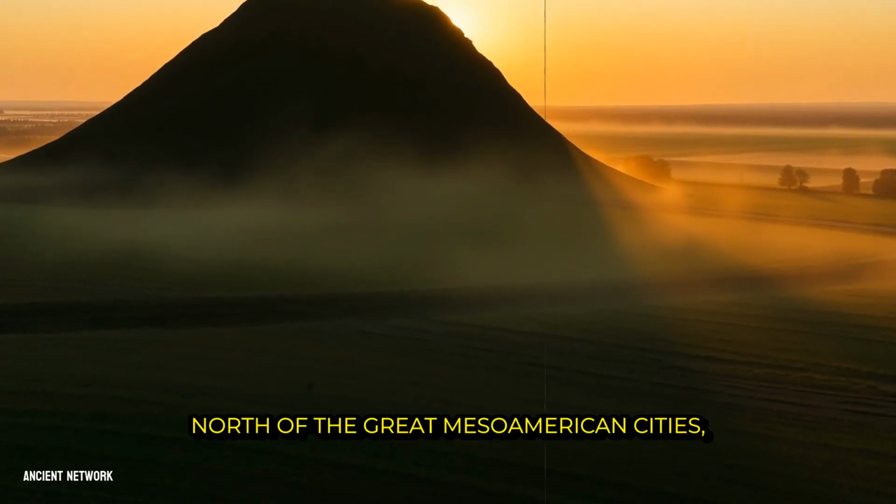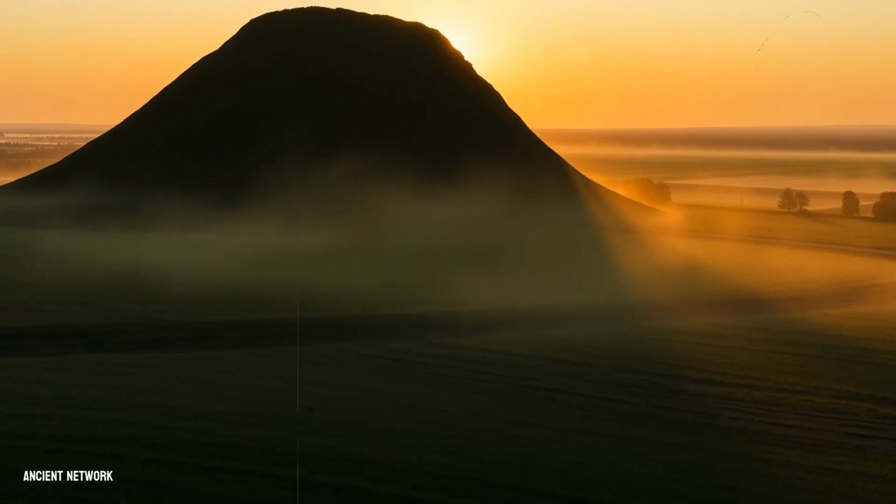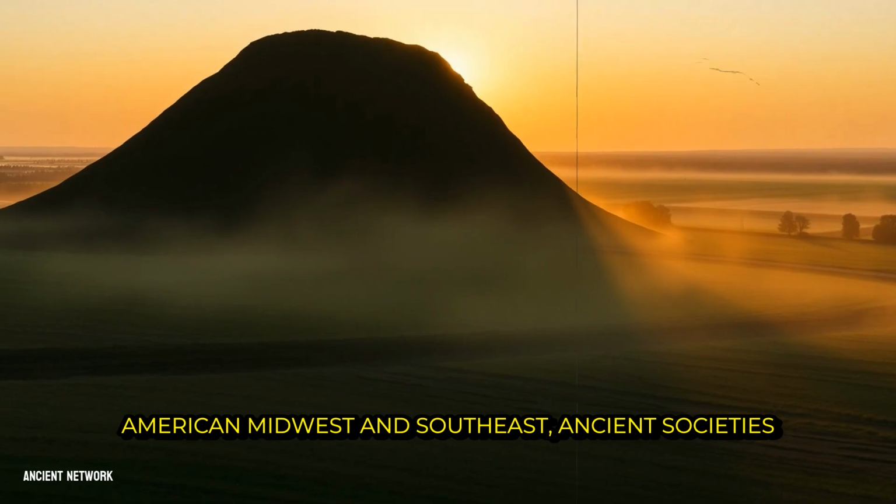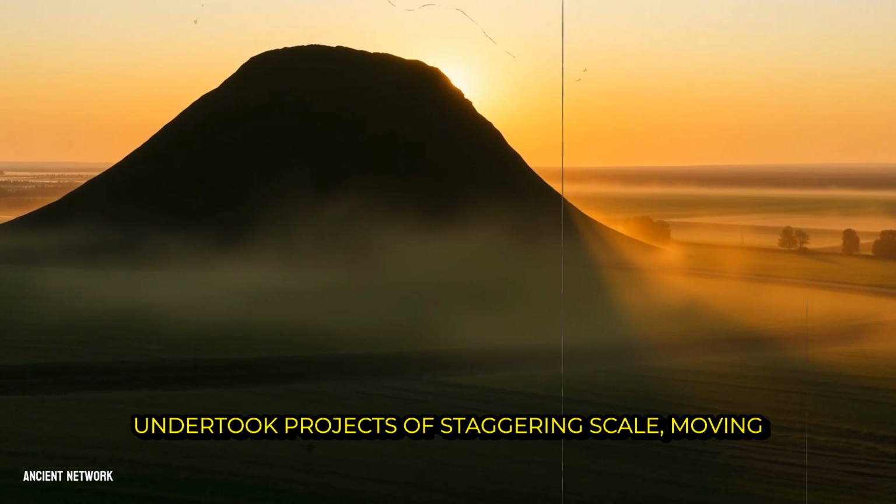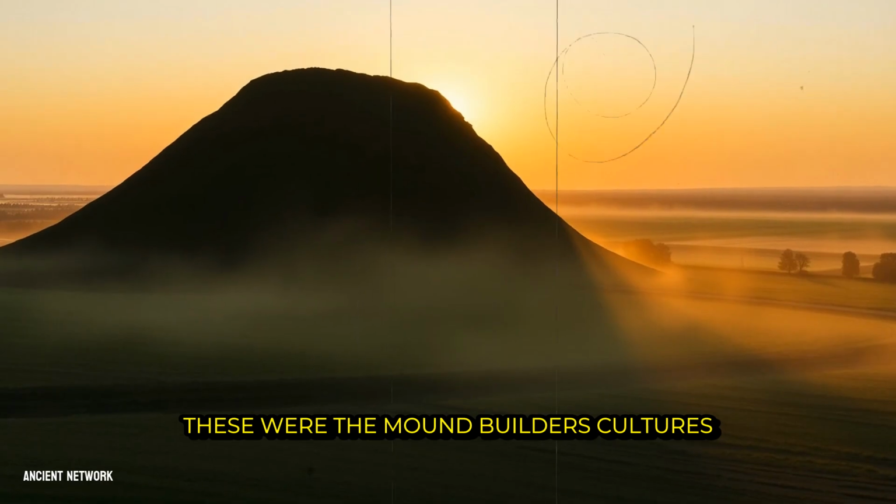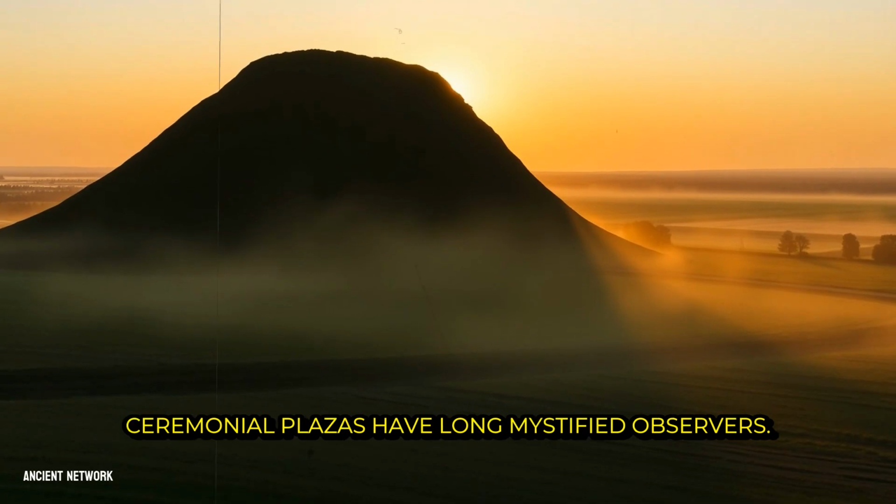North of the great Mesoamerican cities, another monumental chapter of human history was written in soil. Across the river valleys and fertile plains of what is now the American Midwest and Southeast, ancient societies undertook projects of staggering scale, moving millions of baskets of earth by hand to shape their world. These were the mound builders, cultures like the Hopewell and later the Mississippians, whose great earthen pyramids and ceremonial plazas